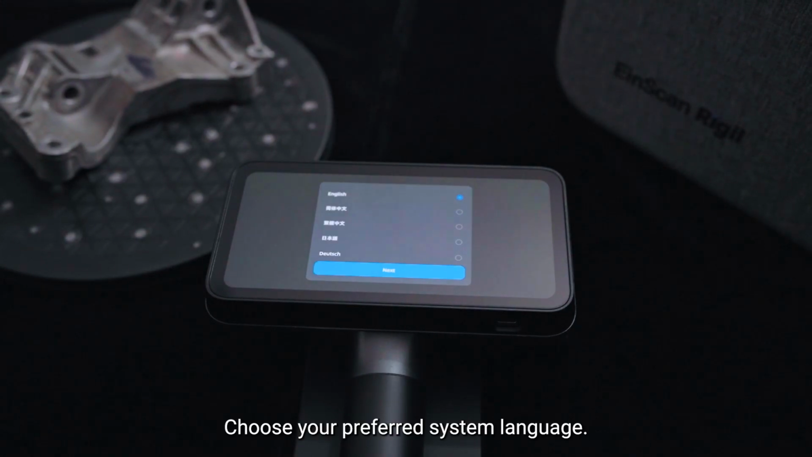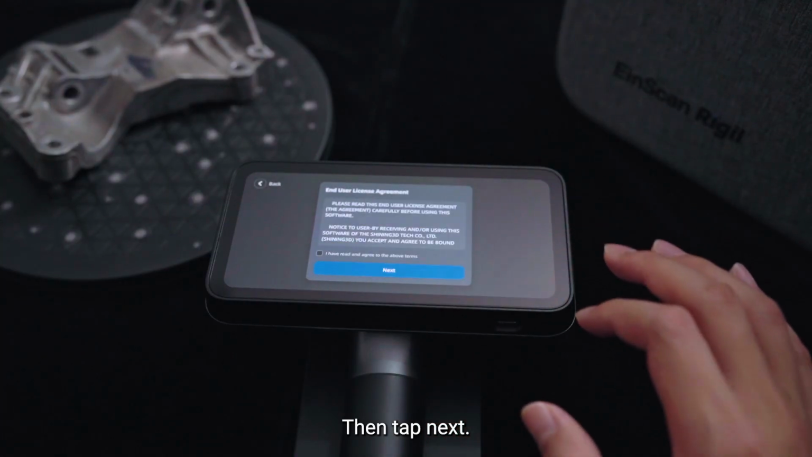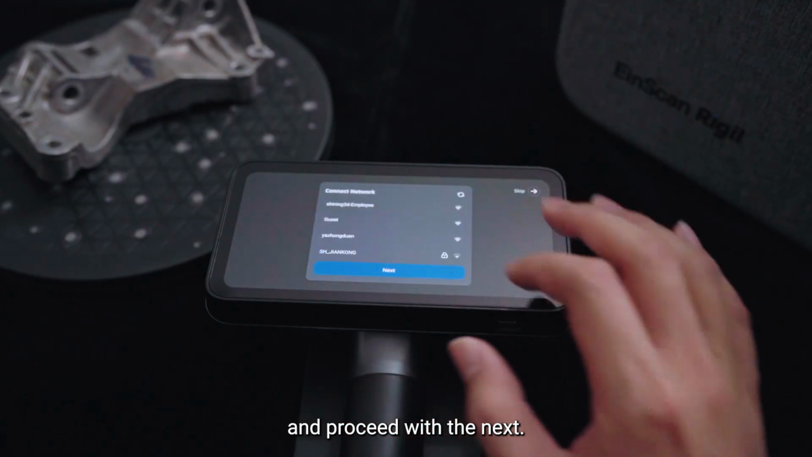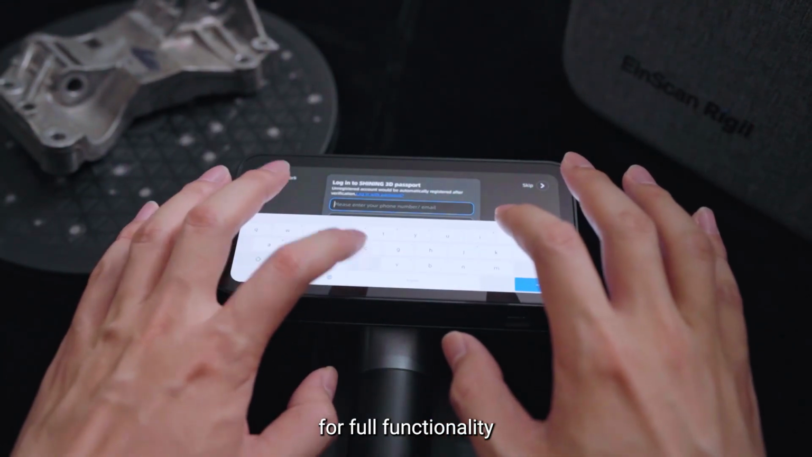Choose your preferred system language. This time, we recommend selecting English for this demonstration, then tap Next. Read the terms carefully, accept them, and proceed with Next. Then connect to a stable Wi-Fi network for full functionality.